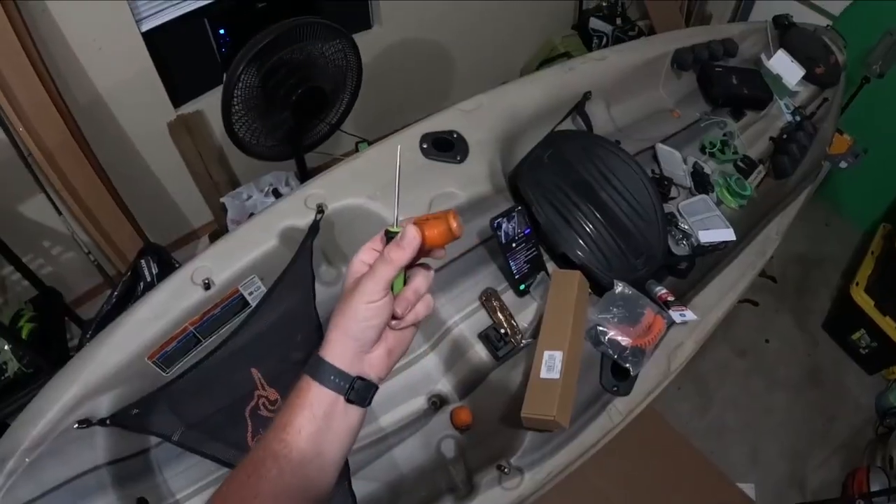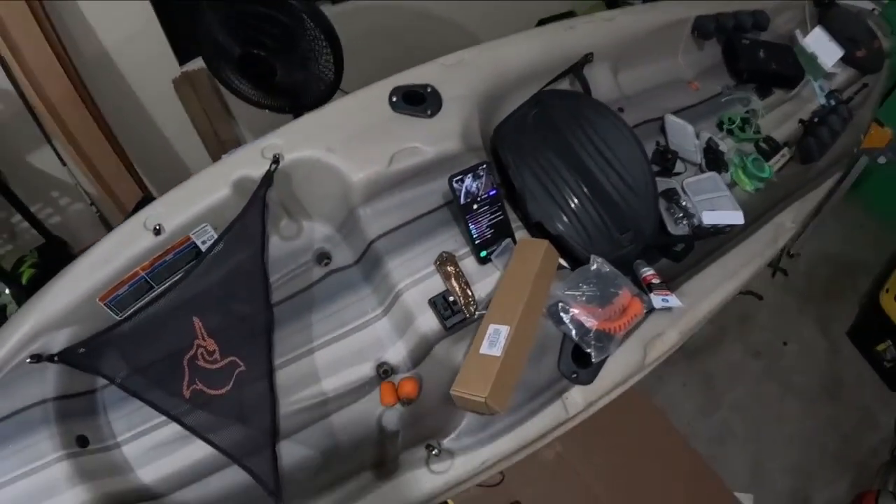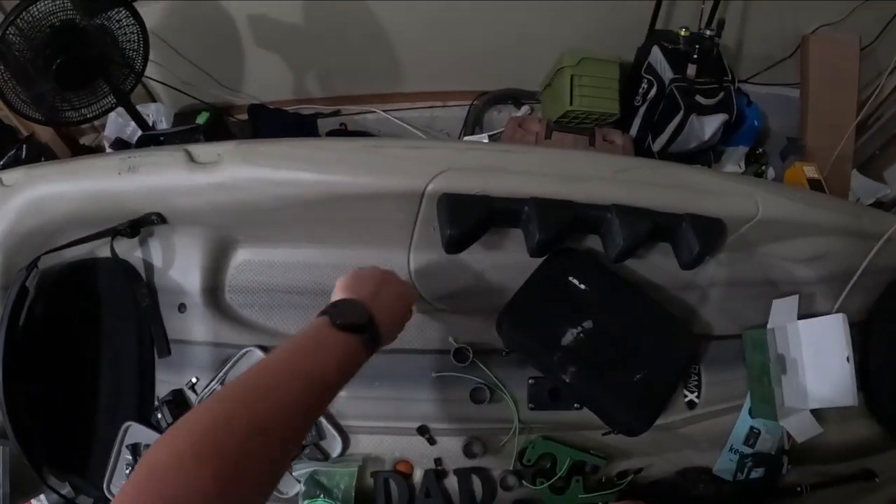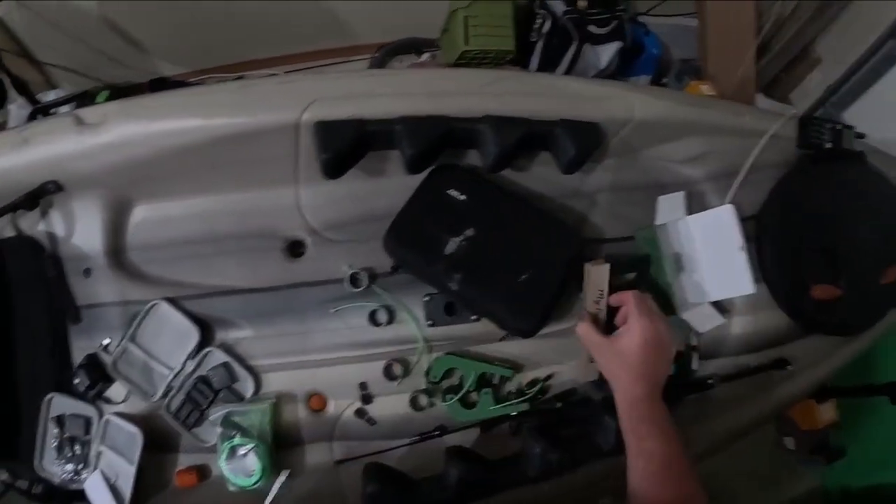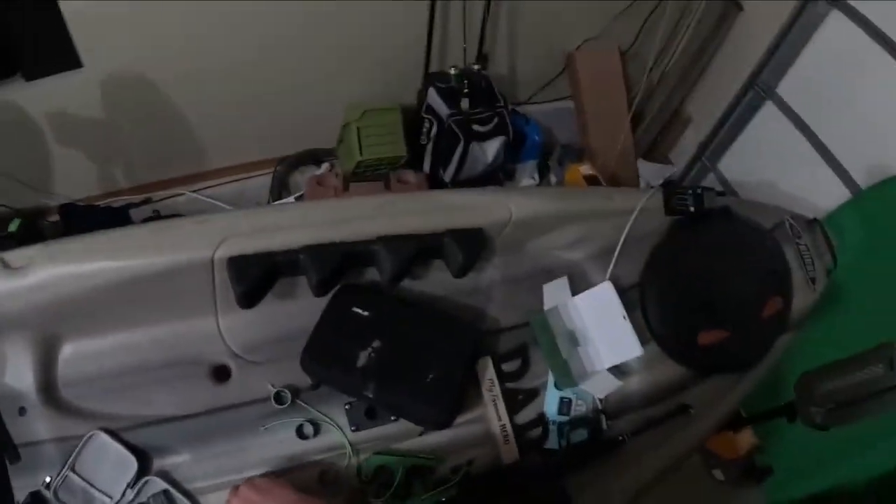So these are practice golf balls that I use for scupper plugs. They're great. The only thing is I didn't put a string through them, and I should have. But man, they're great. No water in this kayak at all, unless it comes over the side.